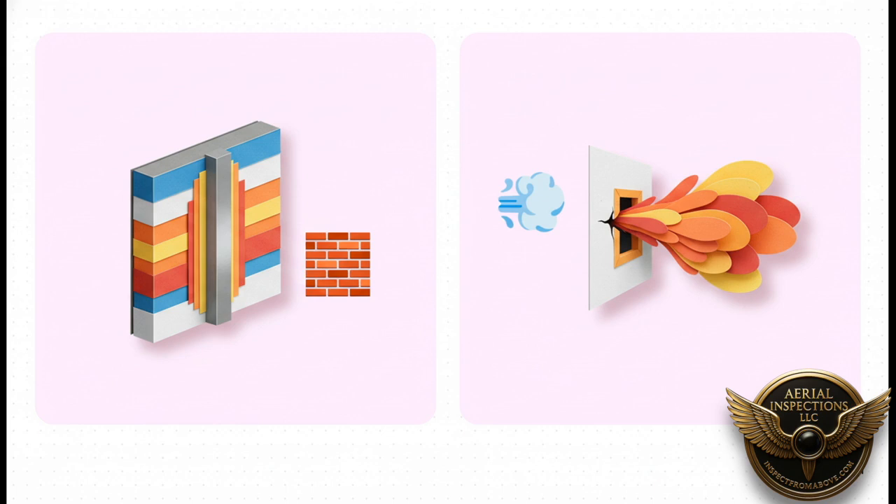The second is convection, an air leak. This is heat being carried by moving air, like a draft. Its signature looks totally different. It's fuzzy, feathered, kind of like a plume of smoke. If you mistake one for the other, you're going to order a very expensive and very wrong repair.